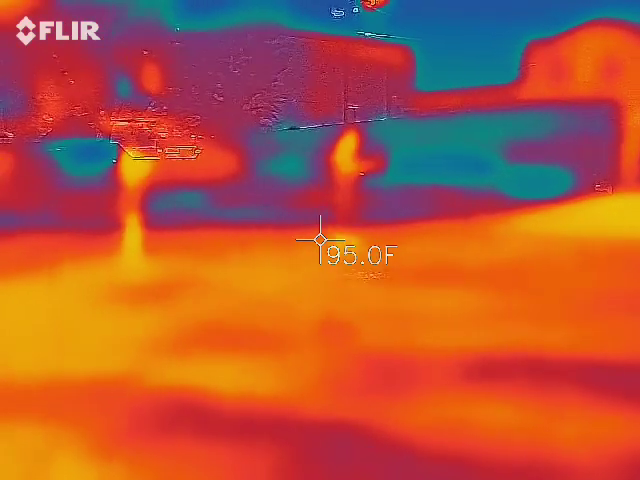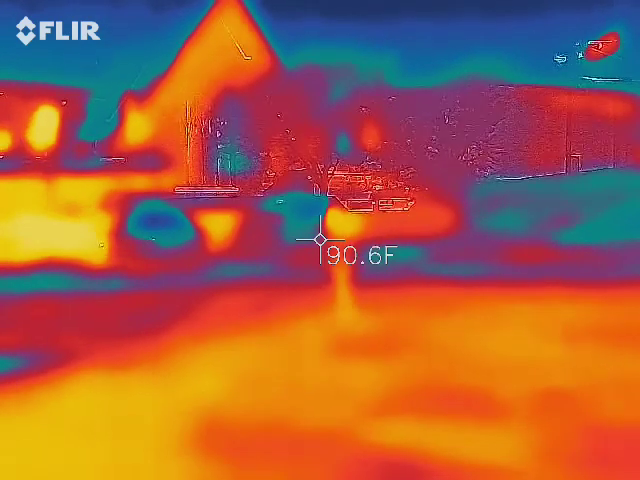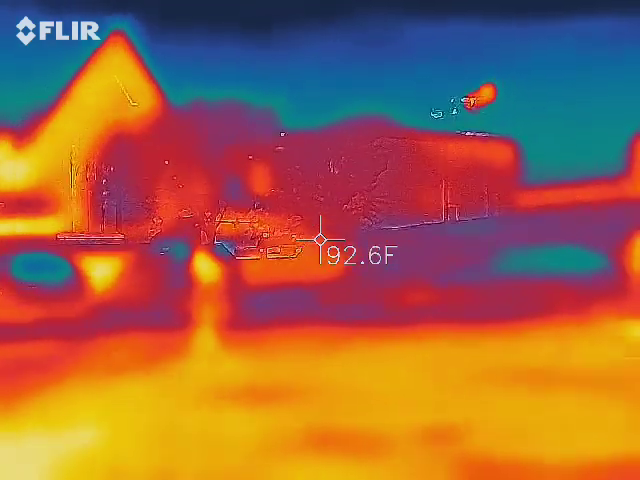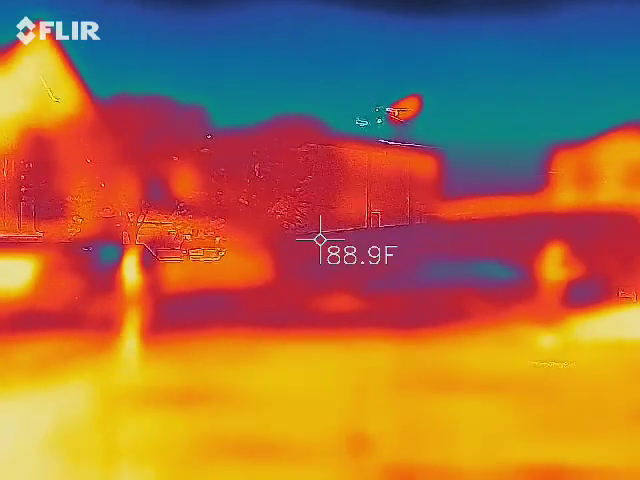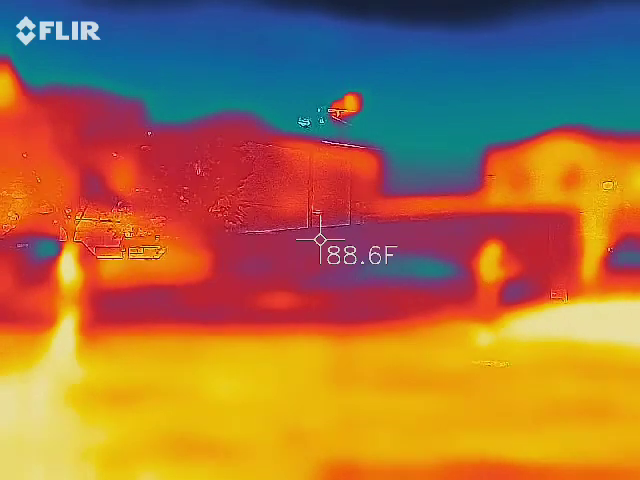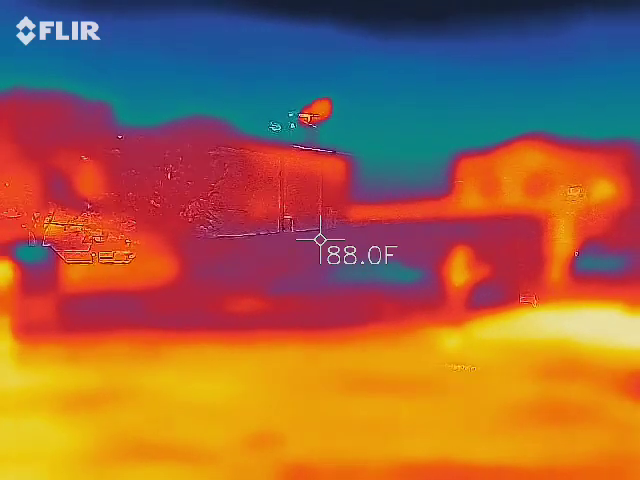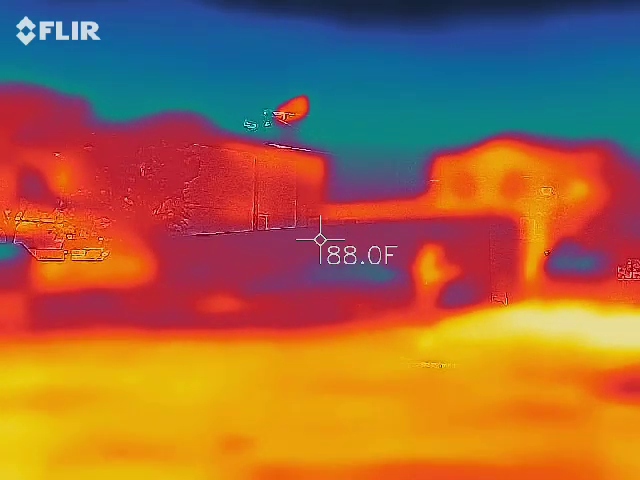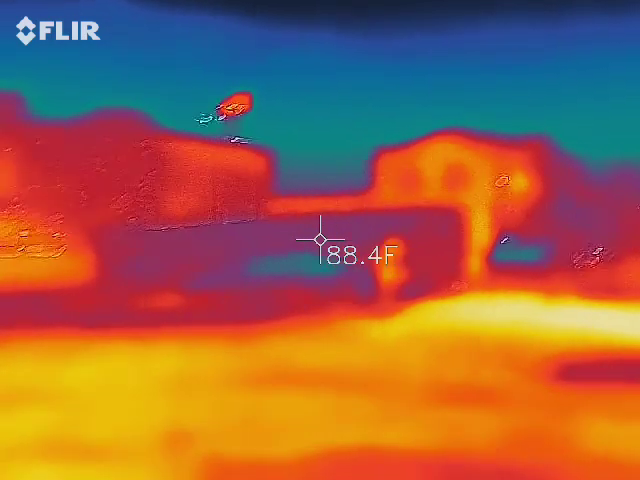Okay, Eliza. Let's go for something new. What color are the dots on the ground? Eliza, tell me what color the dots are on the ground. What color do you see?